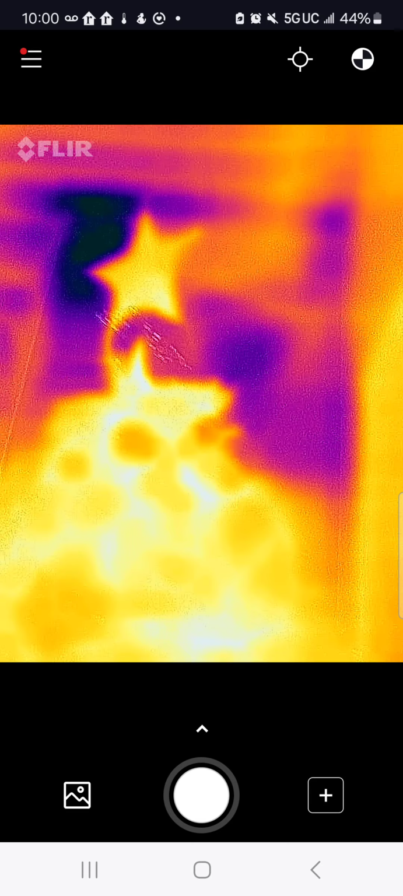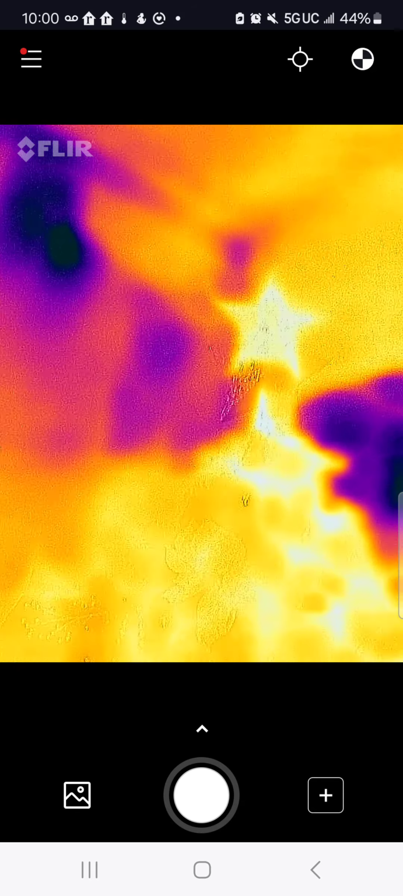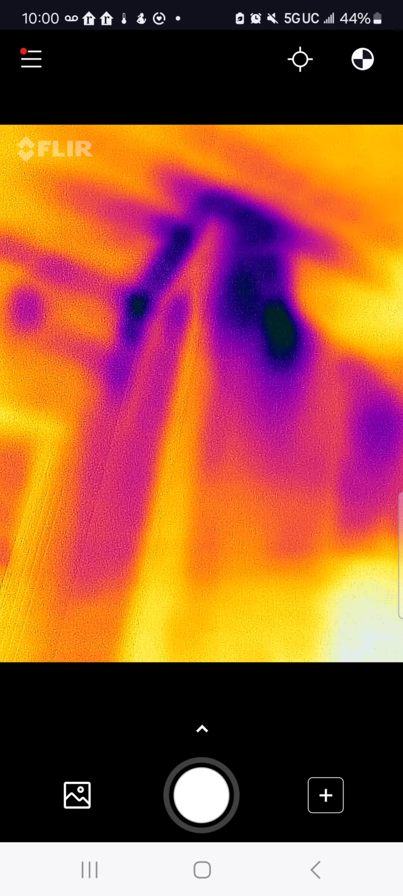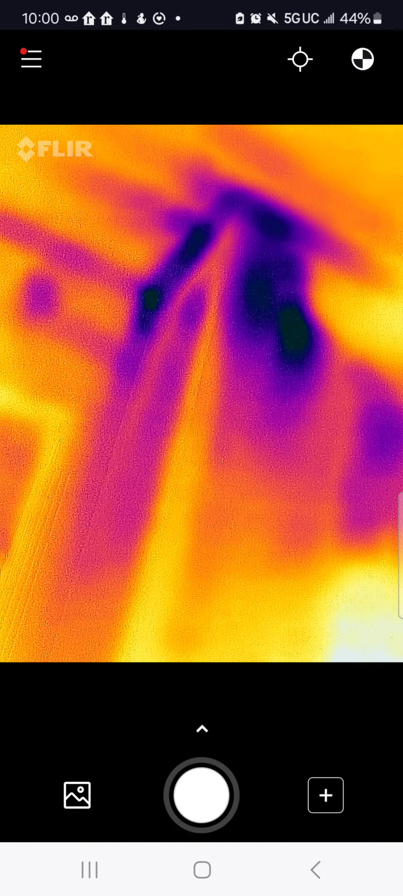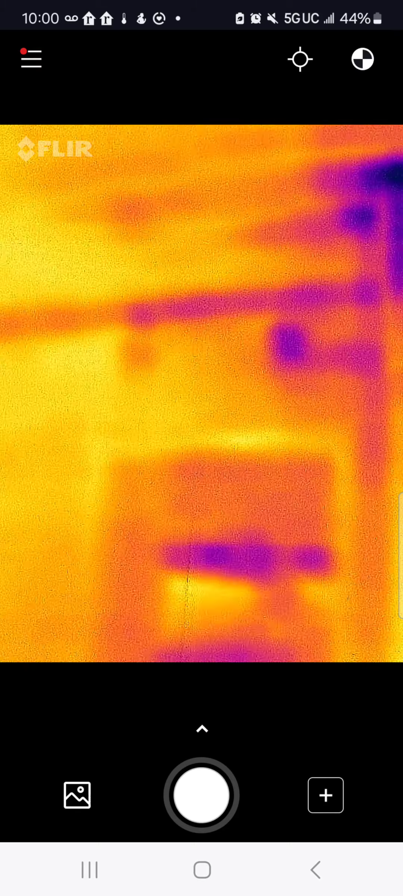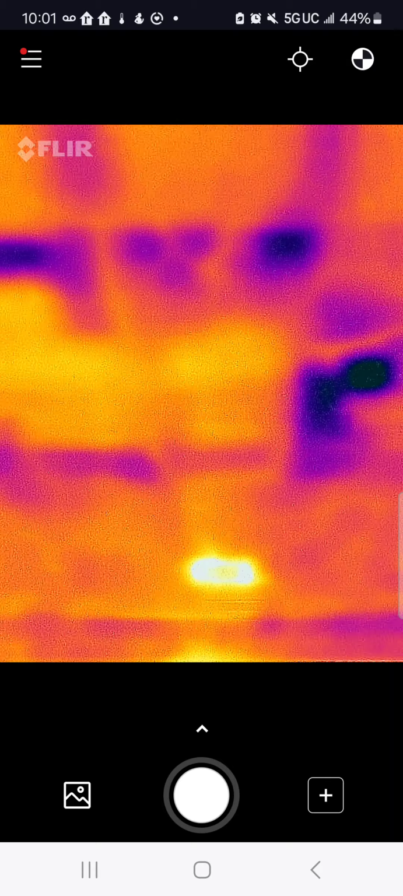Look at this area too. Oh, this is a Christmas tree, and that's a star. But behind that, the wall is not insulated very well on the top and in the corners and the ceiling. And let's look at the ceiling here.